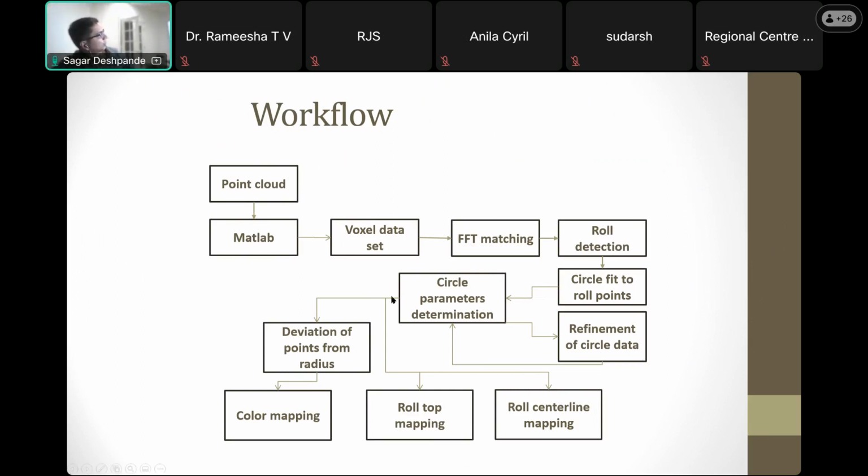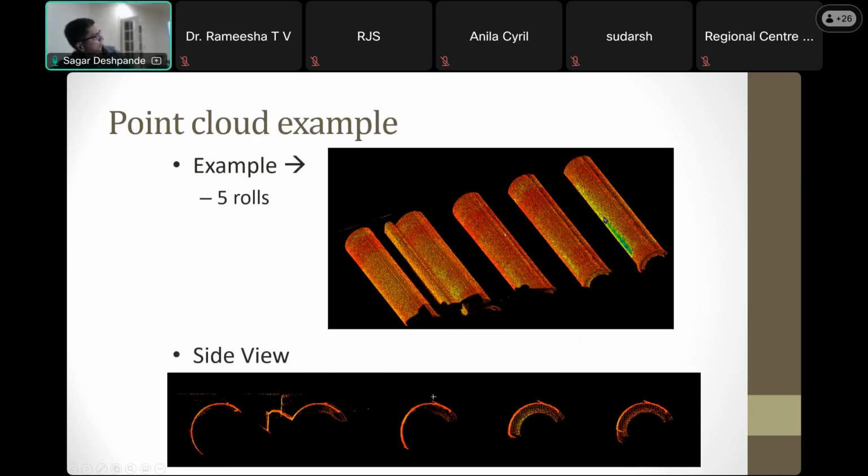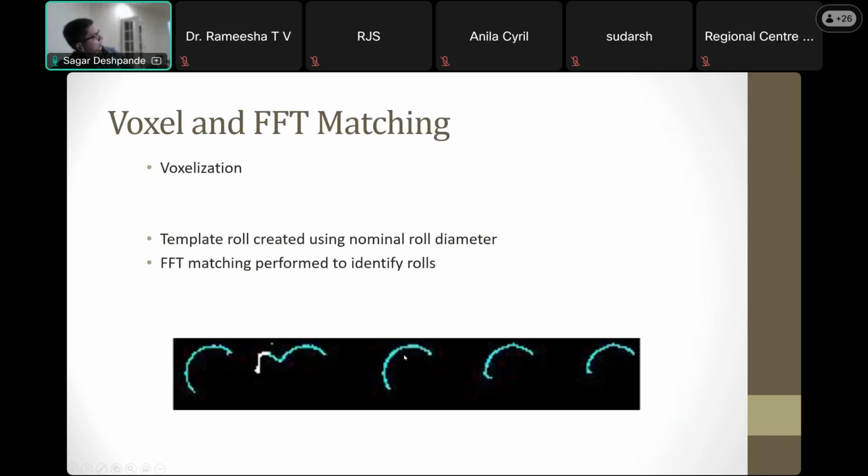So circle parameters were defined and refined until a good fit was obtained. And then color mapping was done, and roller top mapping, and roller center line. So there's an example. I'm just showing you 5 right now here. A 5 roller set would look like this from the side, and voxels, next slide, I believe. And so these are voxels here.